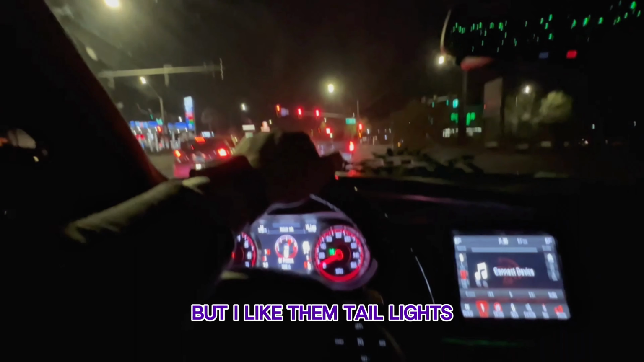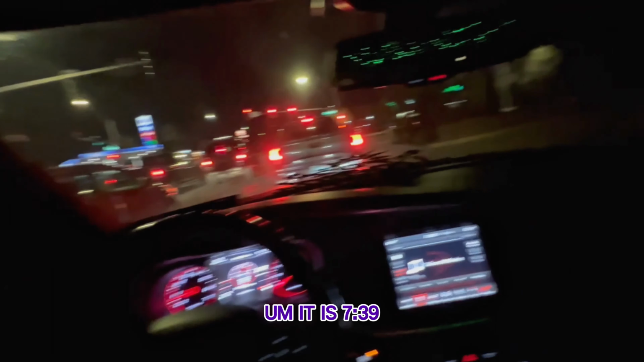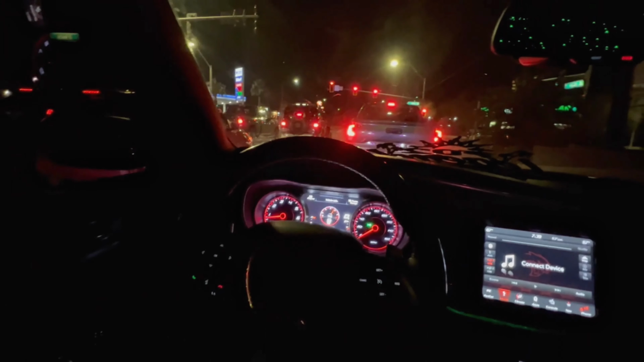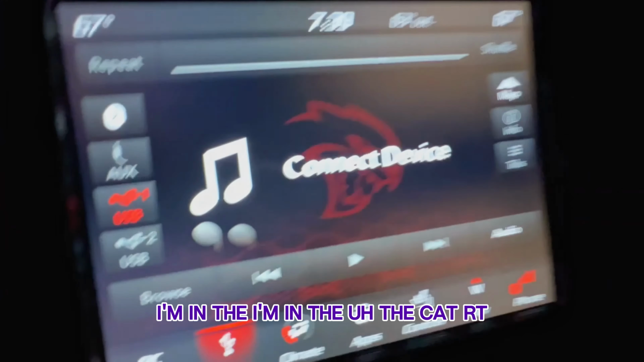I like them taillights, I ain't gonna lie to you. Ugly car, but I like them taillights. Damn, loud. Why did I have this up so much? But yeah, man, it is 7:39. I'm in the Cat RT.